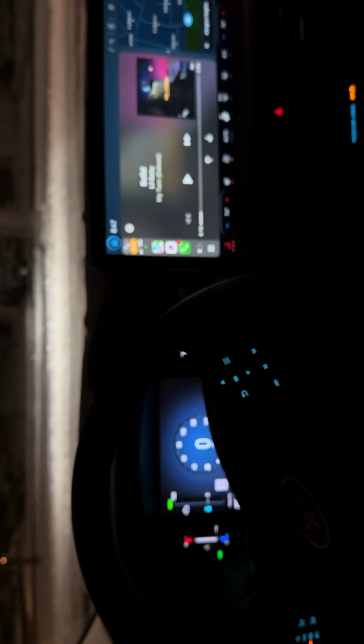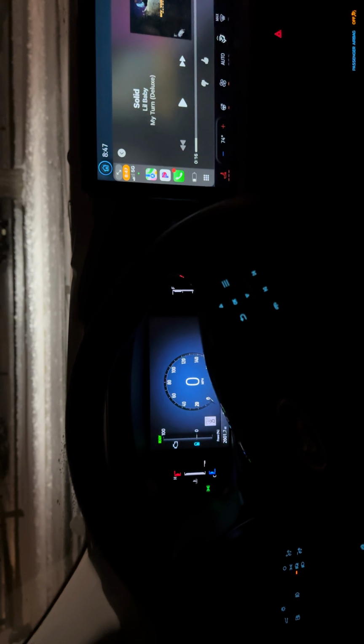I know I promised everyone I'd have a full review of the 2025 Ford Escape Hybrid. However, we've had some crazy snow over here in Siberia, but I did at least want to give you a quick walk around and a quick nighttime POV, so let's get into it. This is it, nighttime POV inside the cabin right here.